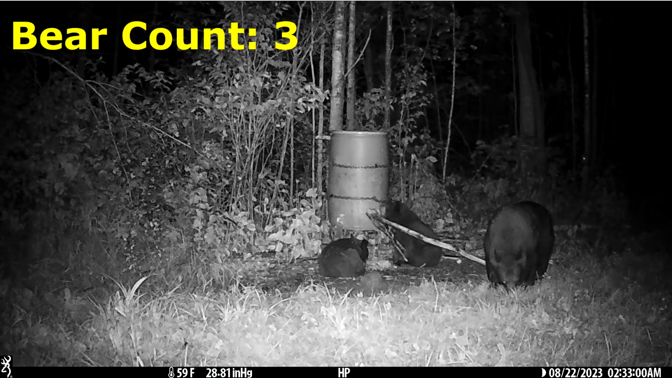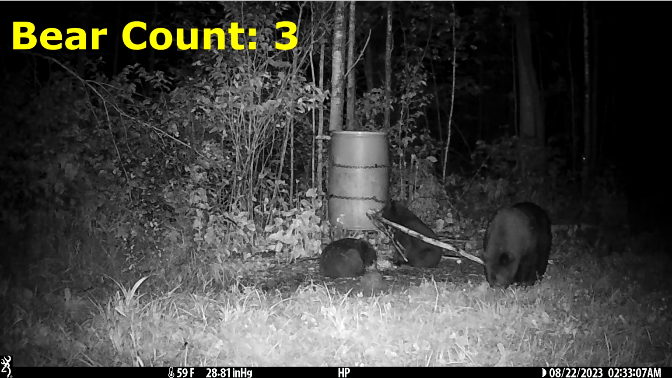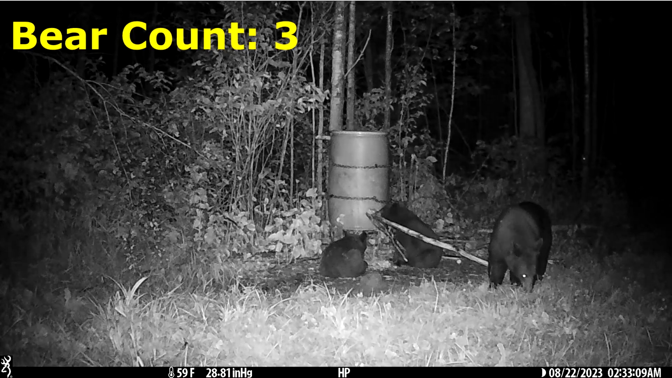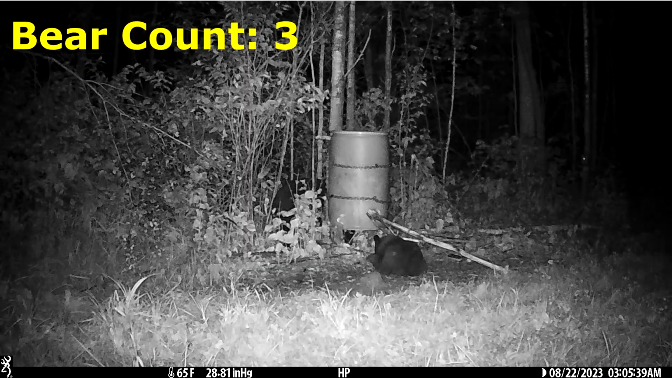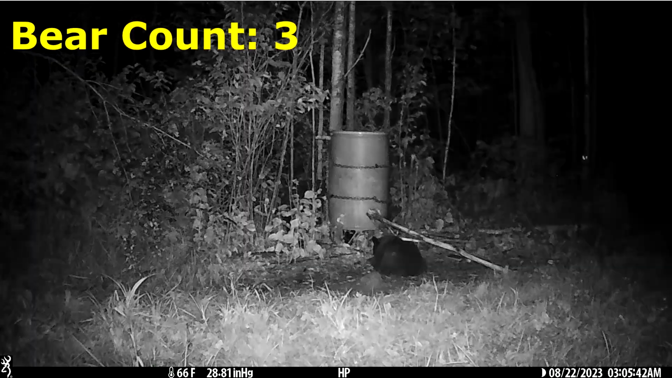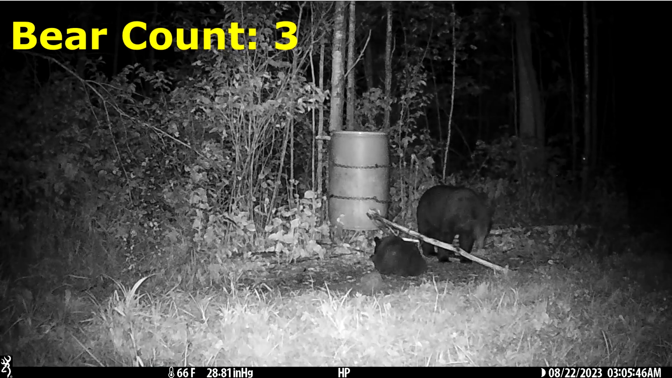This is the same female that we've seen before with the 2 cubs. She has that white patch on her chest, so you know it's her when she shows up. And she's always got the cubs with her. They stick around till about 3:05 that morning, so they were there almost an hour. It seems as if the mom is a little nervous. She seems like she's on alert, looking around the whole time.